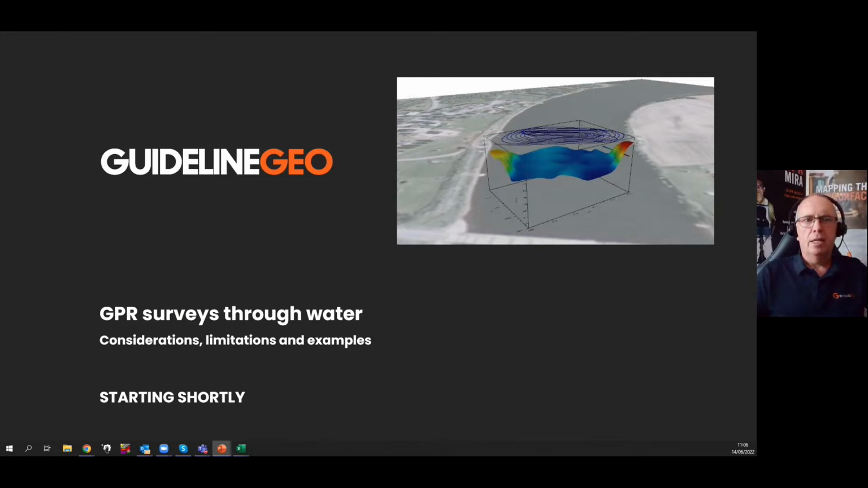Today's topic is GPR surveys through water, or sometimes some people refer to that as WPR, water penetrating radar. But to do this we need to have a look at a few considerations on this application. We have to look at some limitations and I have some data examples, a few case studies a little bit later.